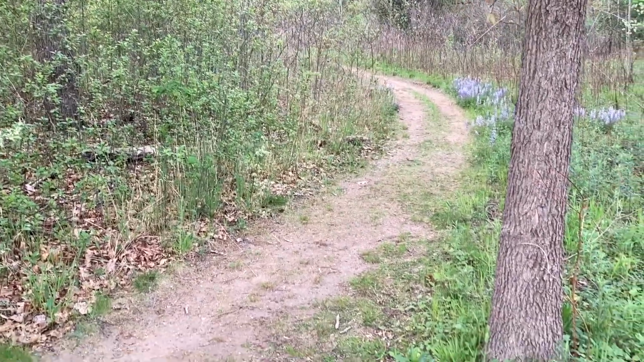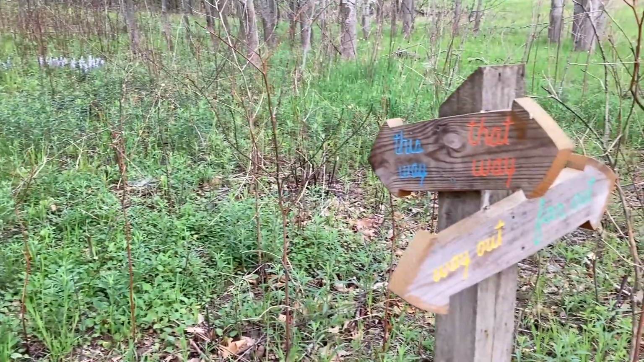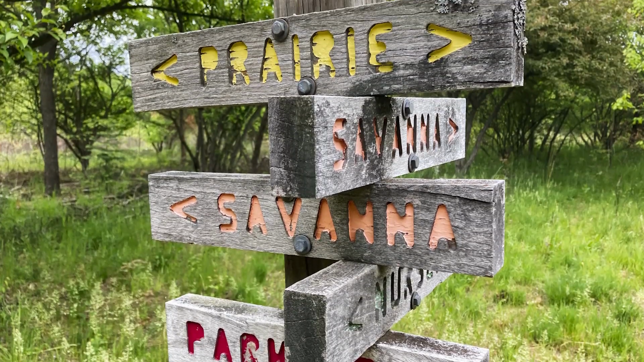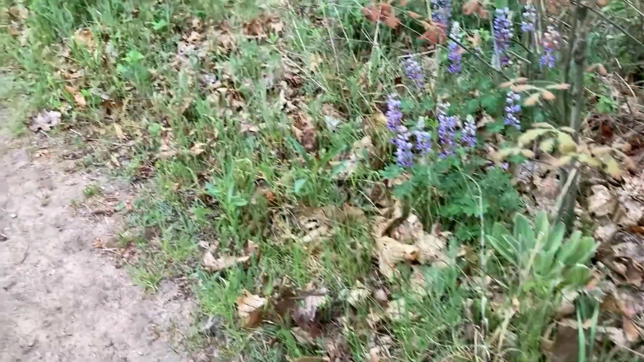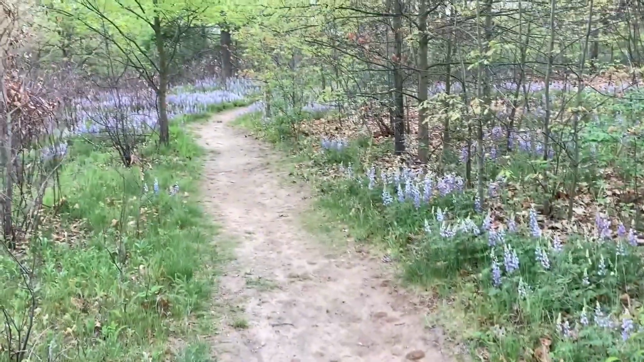If you're looking for a map of the trails, you can download it from an app, or you can follow the handy signs that are posted throughout the preserve. As I'm walking along one of the main trails throughout the preserve, look what I found, the lupine.